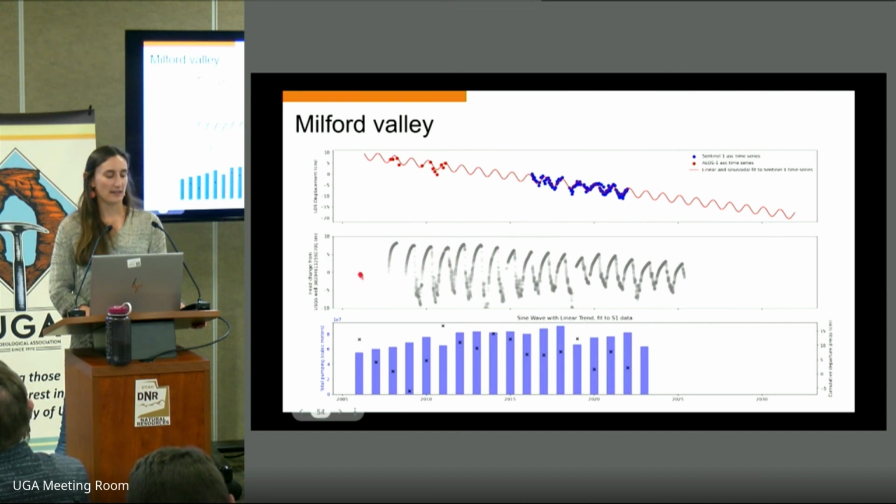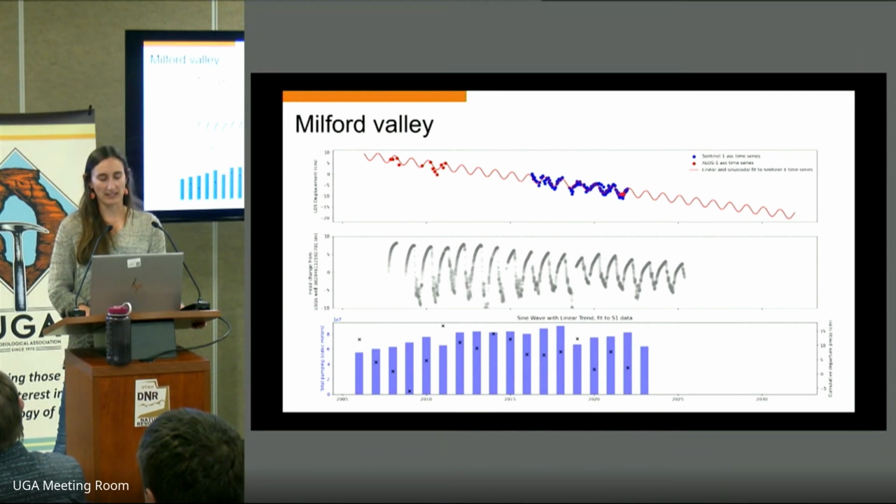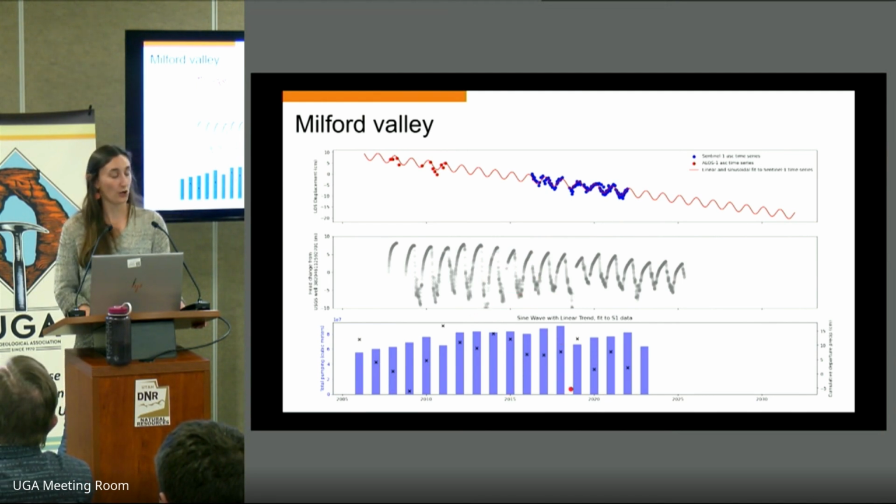What we see here on the top plot is a time series of a Sentinel-1 measurement from 2015 to 2021 and the co-located head change measured from that USGS monitoring well. On the bottom panel, we can see total pumping and the cumulative departure of precipitation from the average.